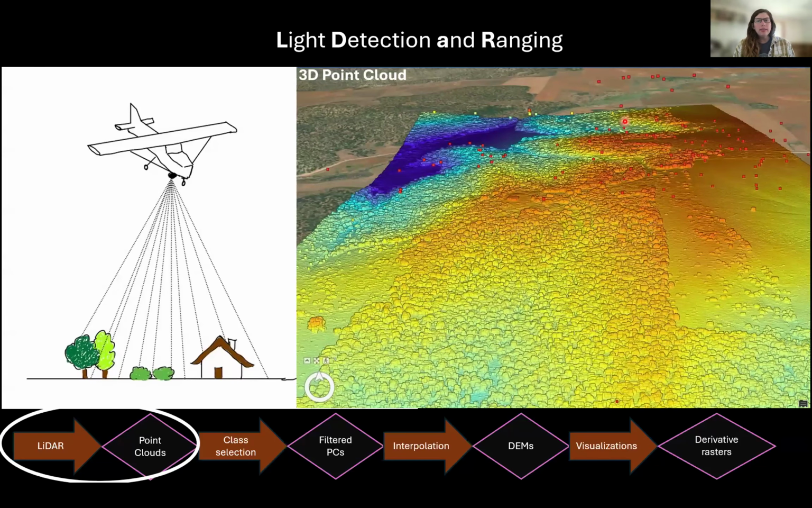So what does light detection and ranging actually mean? My rather cartoonish drawing over here on the left kind of depicts a fixed wing aircraft or plane. The basic idea here is that you have a transmitter and a sensor affixed to your aircraft, and you can also use a drone for this work. But that transmitter is sending out light. It may be visual light or near infrared or some other form, depending on how fancy your LiDAR setup is. But you're sending out light, and that light is traveling from the transmitter to a surface.